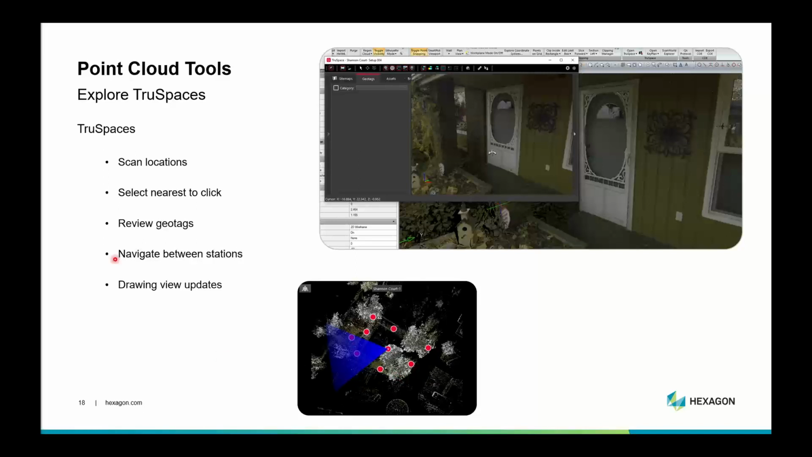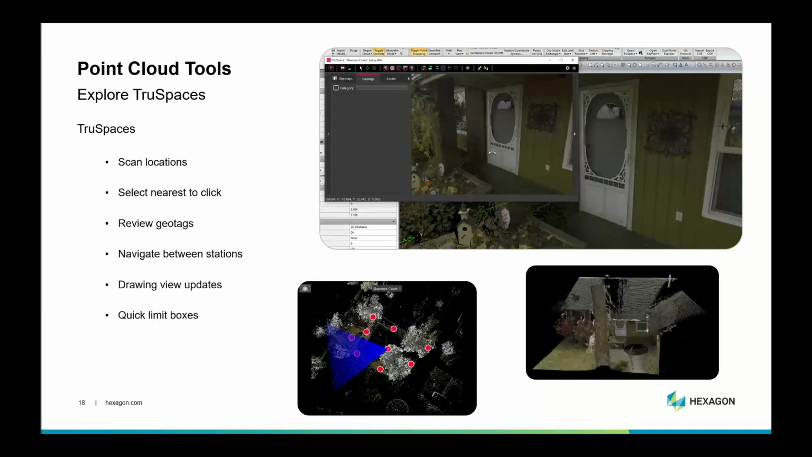The drawing view, when you rotate around in this true view space here, will update as well. So if you can see it here, you can see it here, and you can draw on it. And you can apply quick limit boxes if you want to work in a specific area. So what I've done here is I created a 10-meter limit box, and I picked in the point cloud here, and it isolated that area for me to work in.